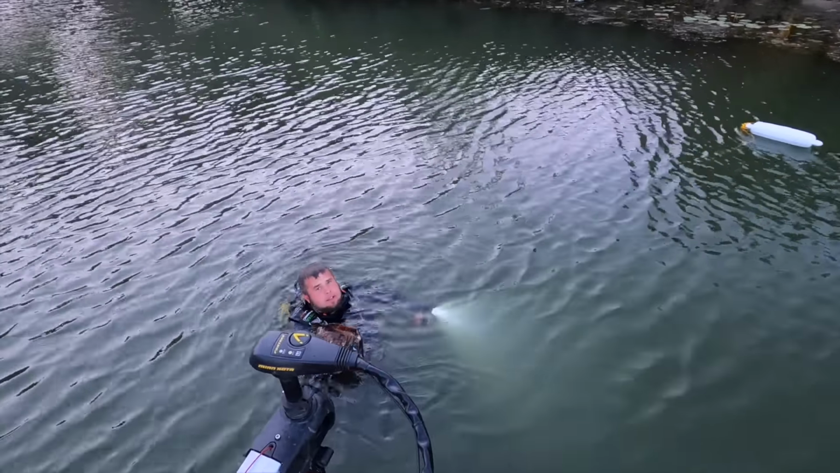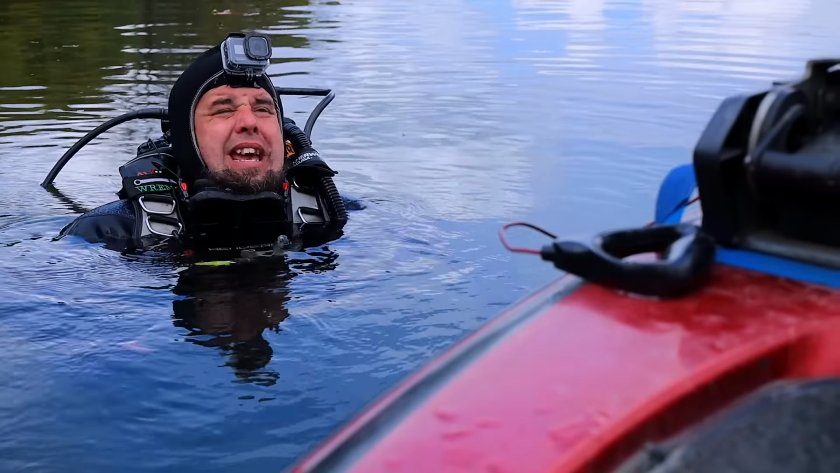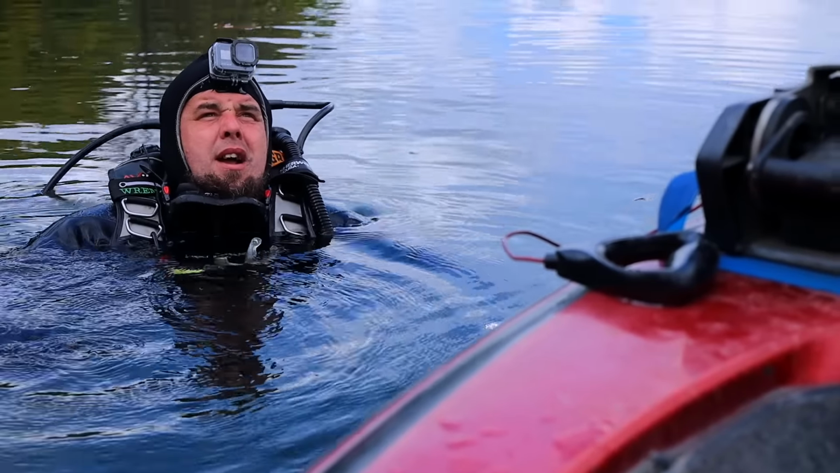Guys, we found him. The front end is completely silted. We have one tire we can get on.